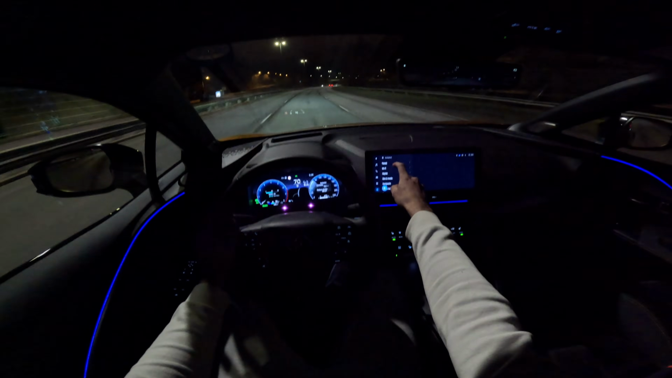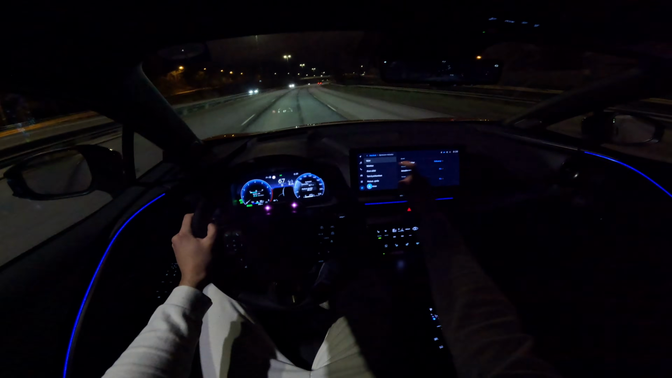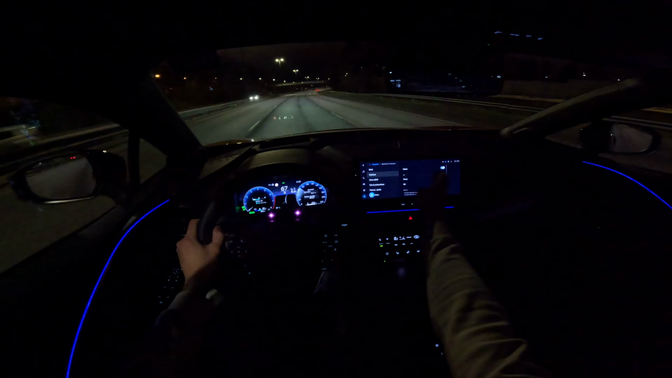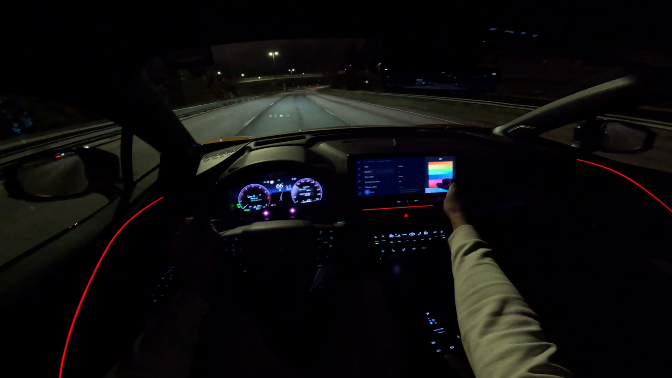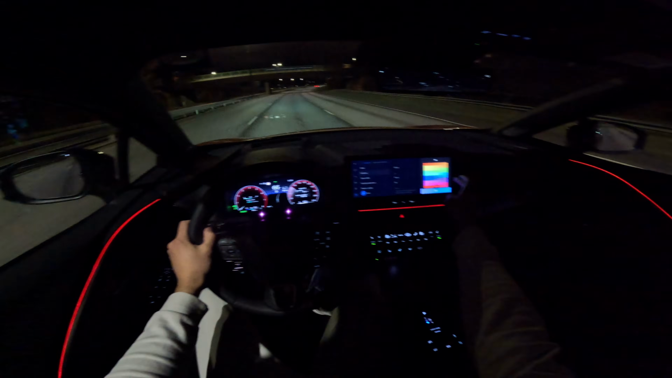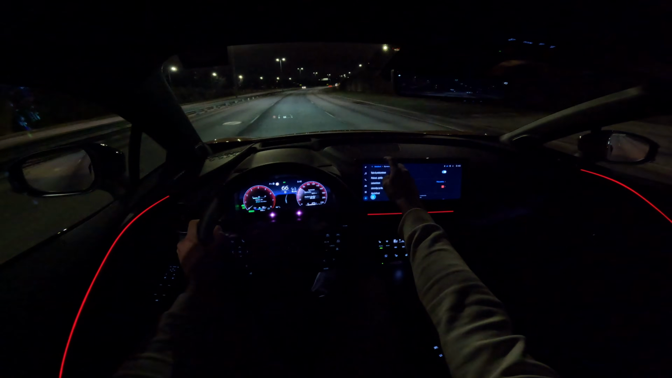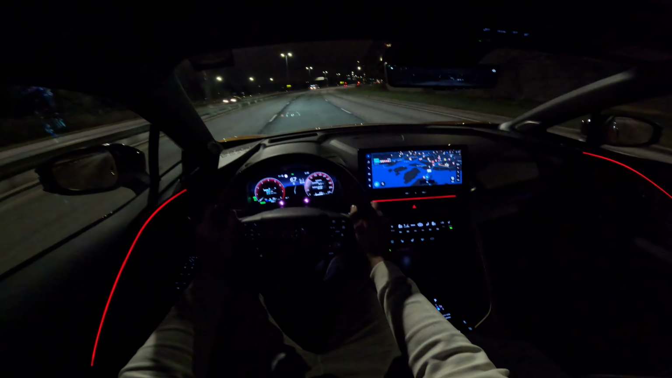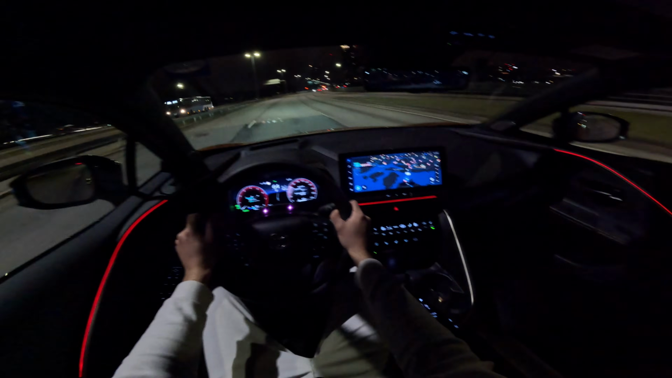So again, we're gonna be changing the color. So it is here and here, and we'll do red, because I know there's some of you that love the red color, so we're gonna put that for you guys. Again, everything goes full red.